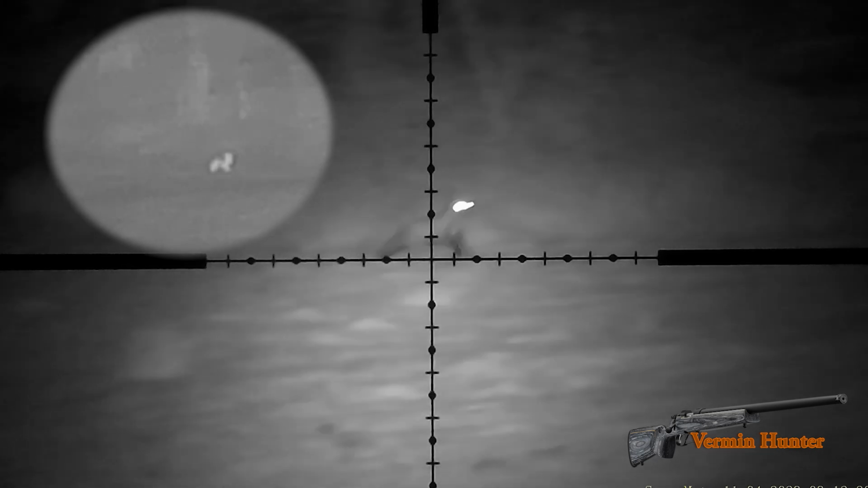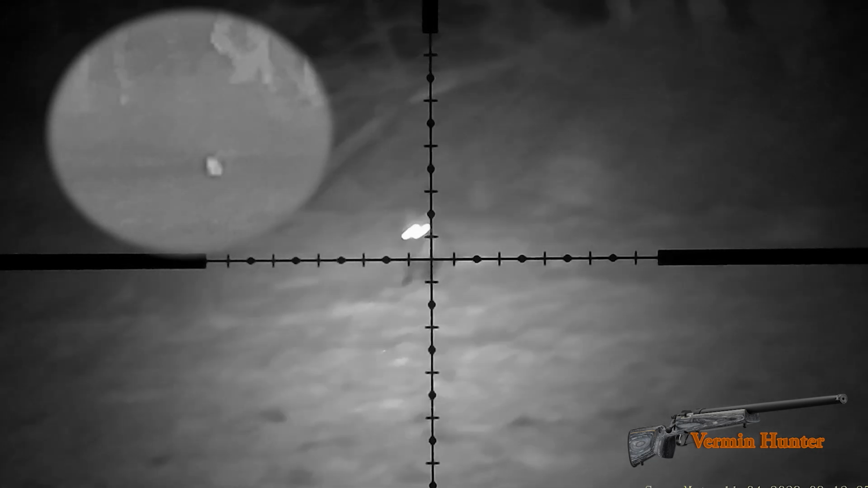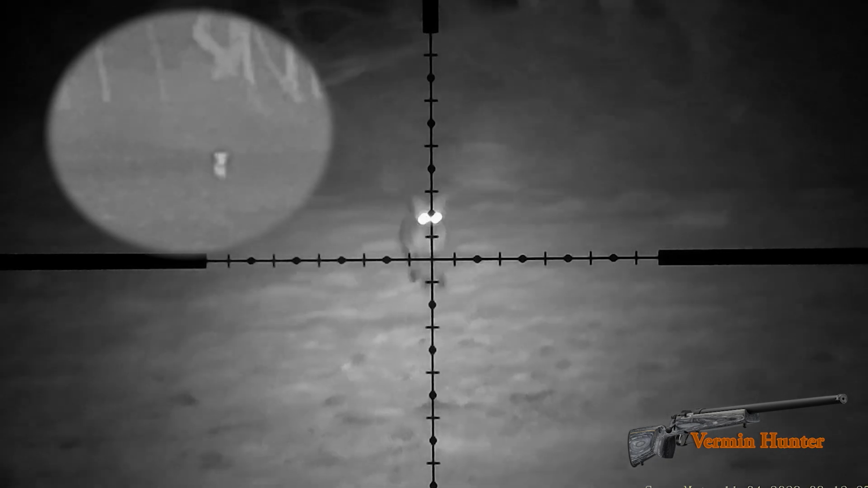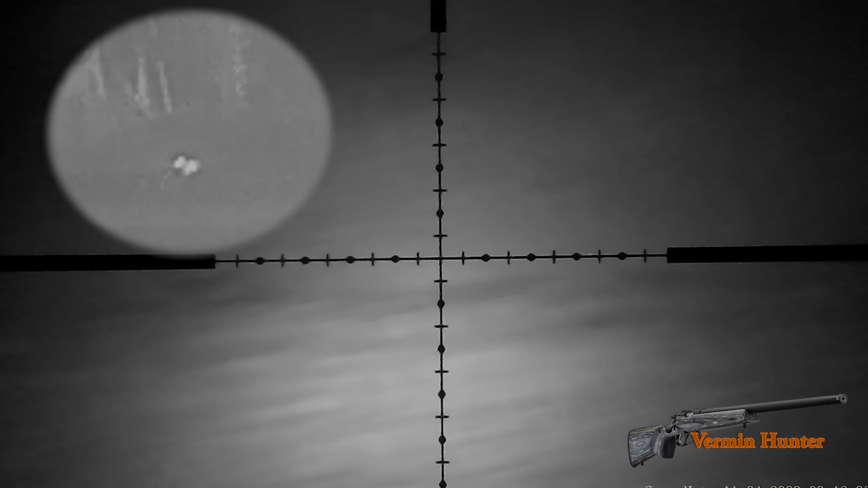Even though I turned the collar off, he continued to come straight at me past the collar, and then he stopped in his tracks. And I took a shot, and I must have just missed it, and split the hairs on his head. So he lives to fight another day. It's one more to take off the land.